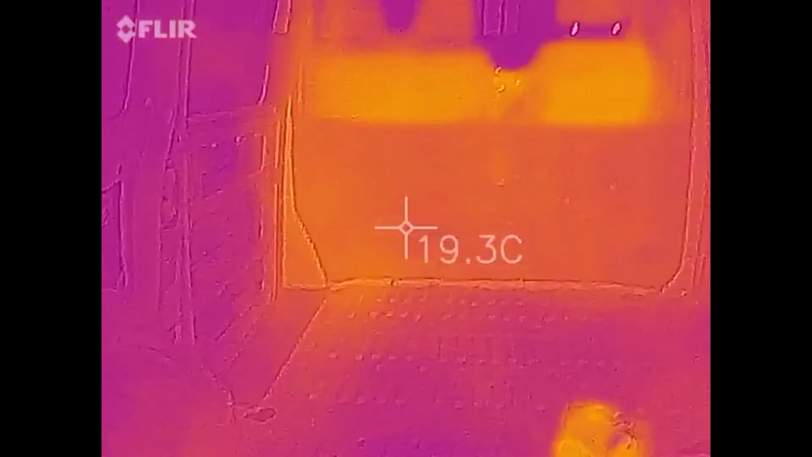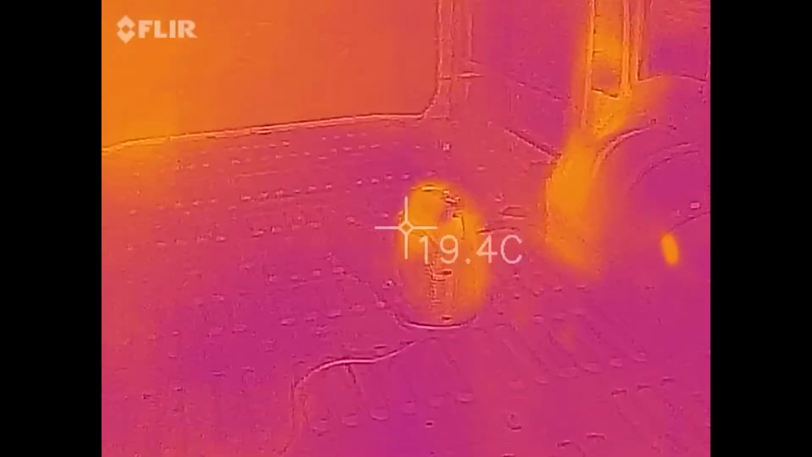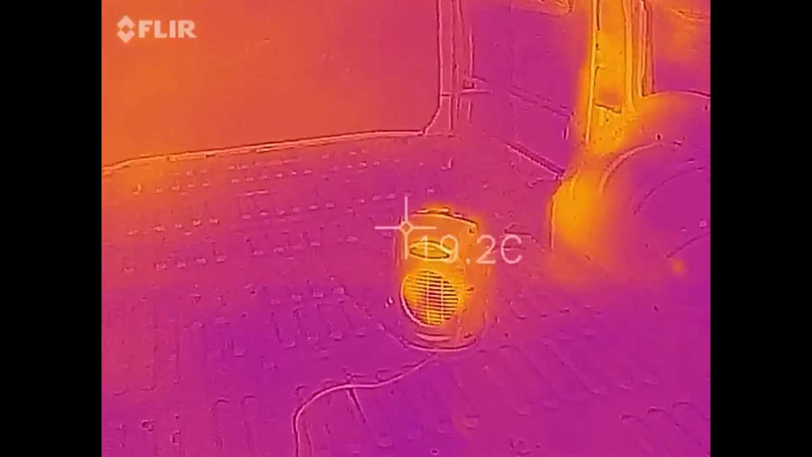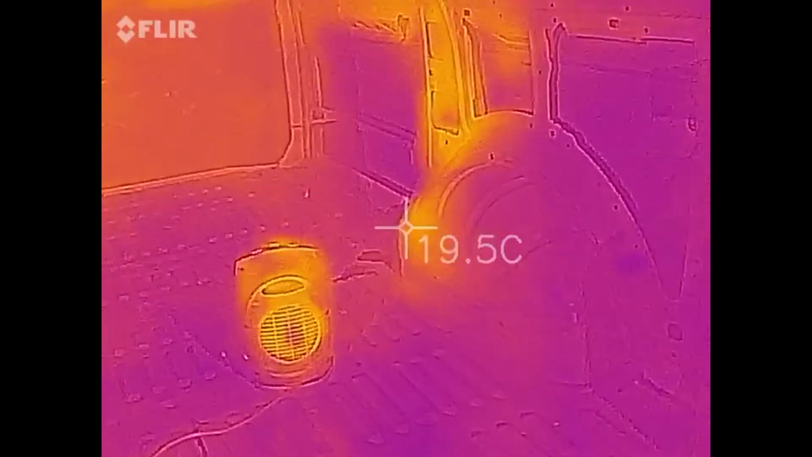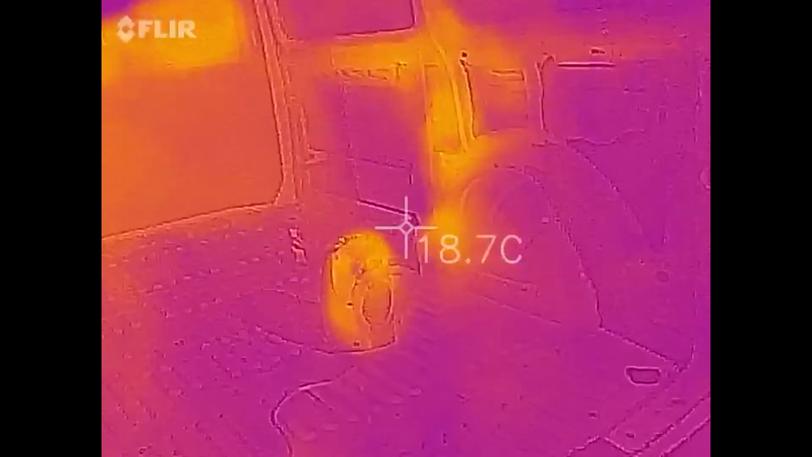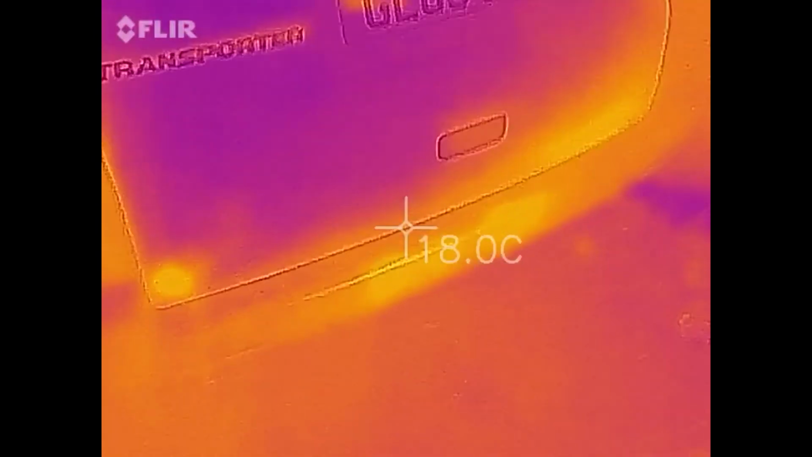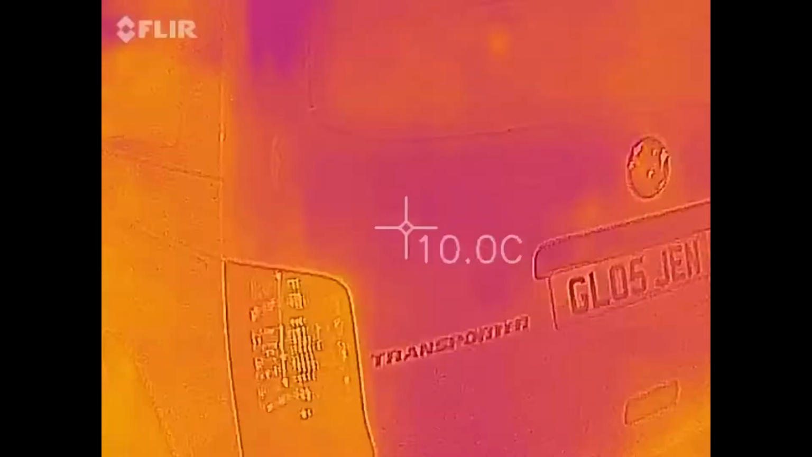Right, so we'll leave that for an hour. I'll put the back door down. So you can see there that the heater's just warmed that part of the wheel arch up. Right, so that's chucking air around in there. Let's put this back door down. There we go. Right, we'll see you in about an hour.